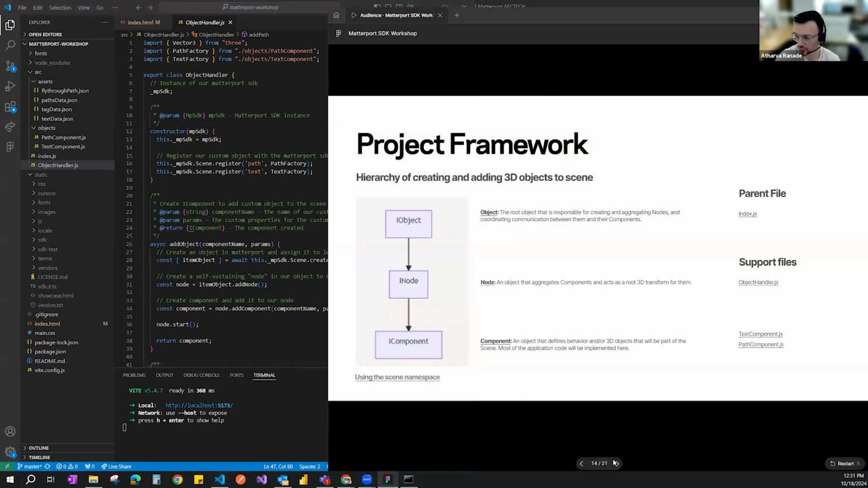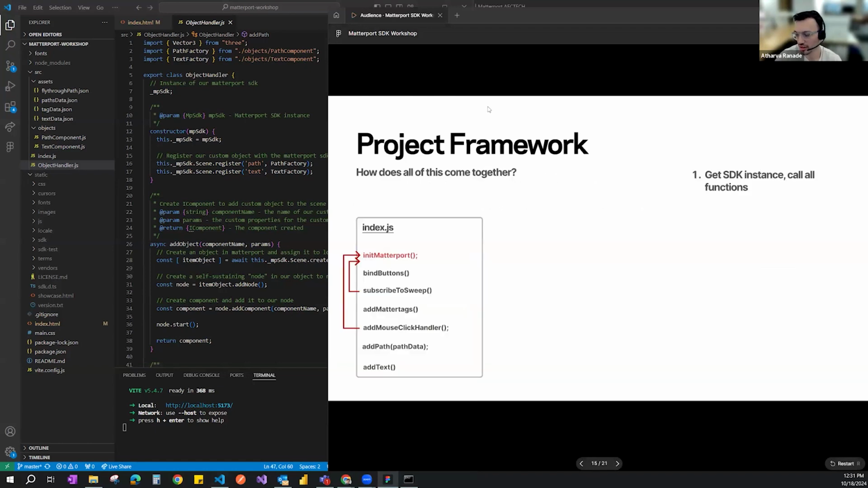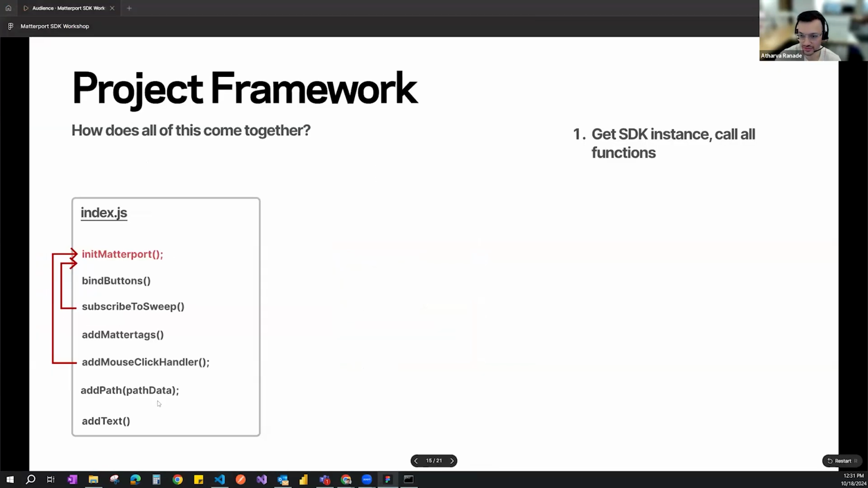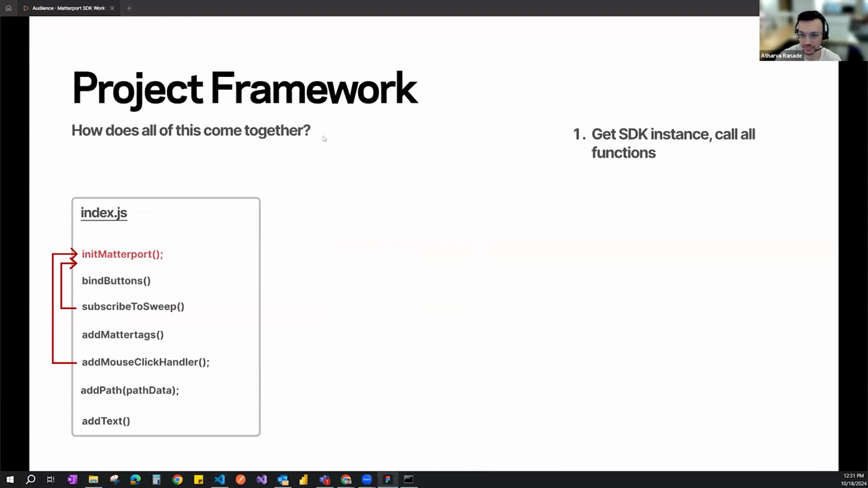Okay. Again, as we go into the code, you might get a better handle on this. But just understanding this from a high level, the simple method is how does all of this come together, right? So first is to get the SDK instance and you're calling all the functions.